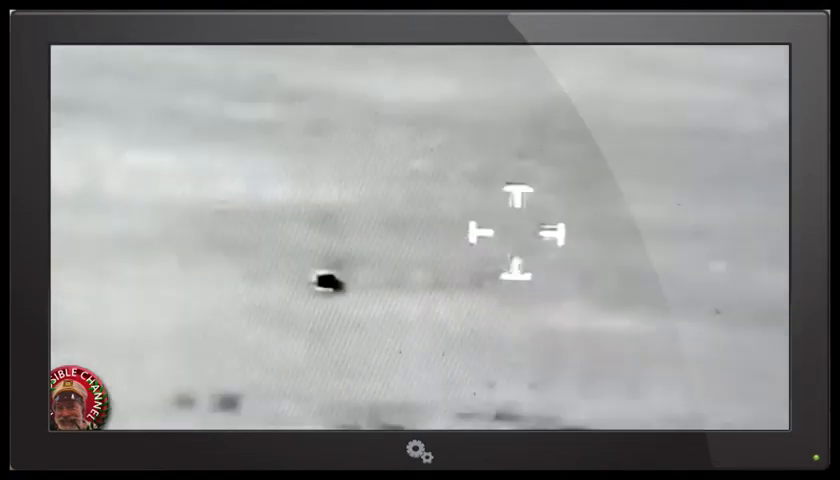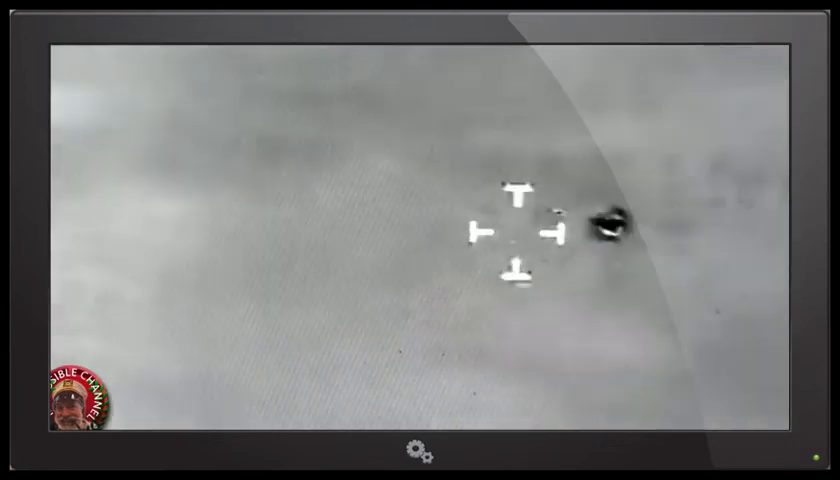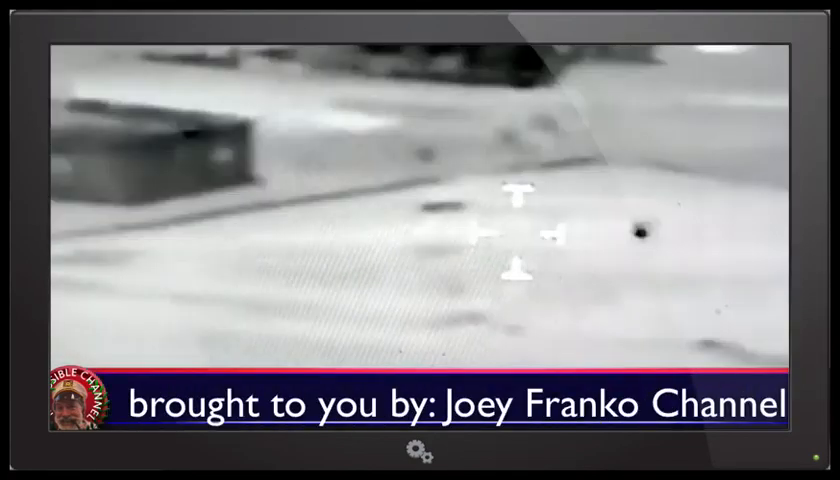If you have a military base near your home, you probably are going to be seeing these objects. But remember folks, this is a very expensive camera. This is a thermal camera, and the price range of one of these babies starts at $5,000 at least. So the government, one of these videos that I'm going to be showing you was sent to Joey, and he showed it on his channel.